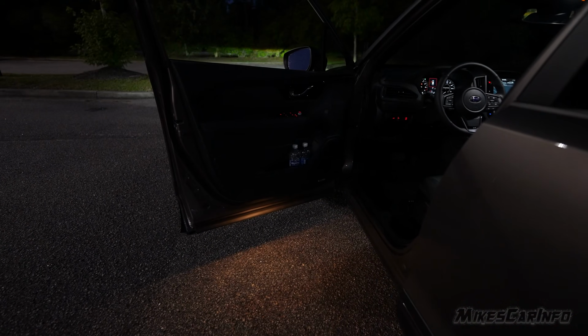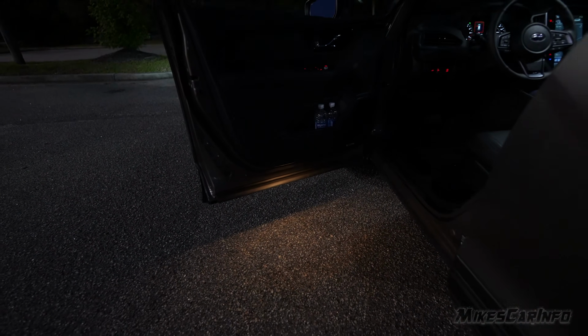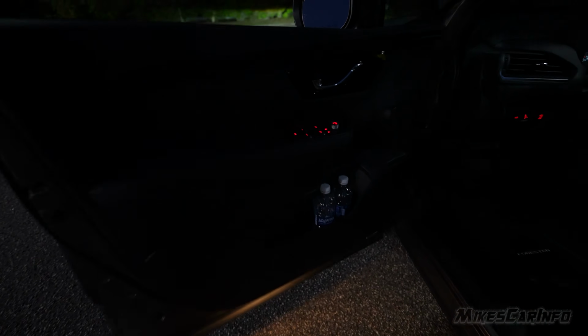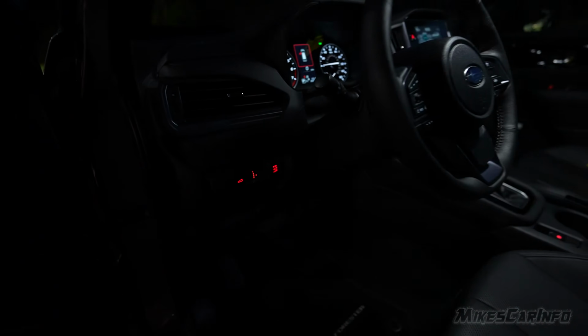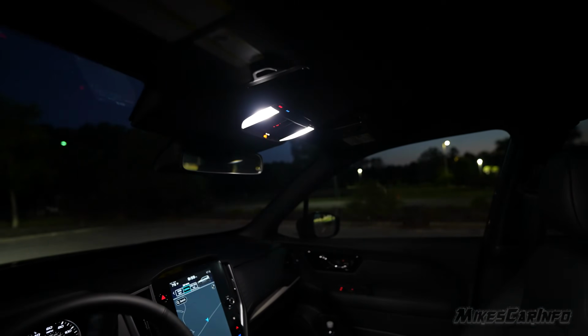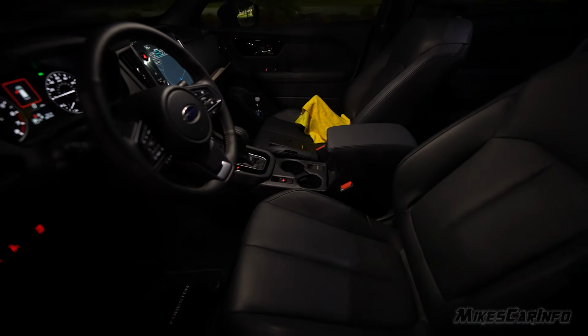Now there are some USB ports that are backlit here on the back of the console. Now there is a puddle light here on the front door. It's a halogen bulb right here. Not super bright, but it does help you find out what you're stepping in when you get out. So that's pretty cool. All these buttons here are backlit, but there's no pocket lights or anything like that. No floorboard illumination. There are some buttons here to the left of the steering wheel that are illuminated. And the lights coming from here, they're basically just the reading lights.